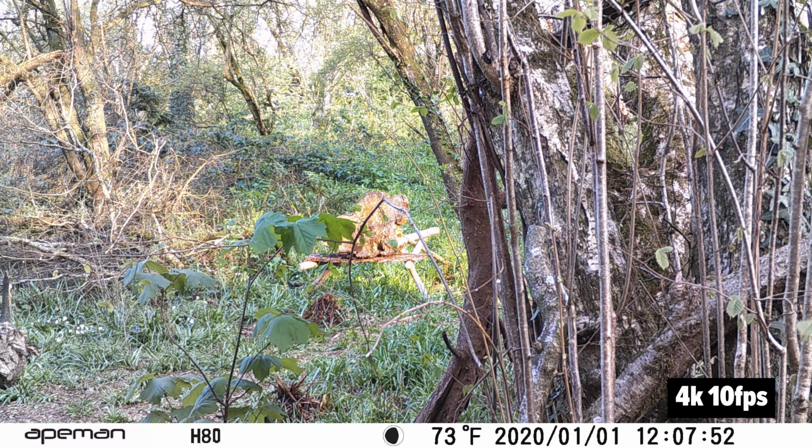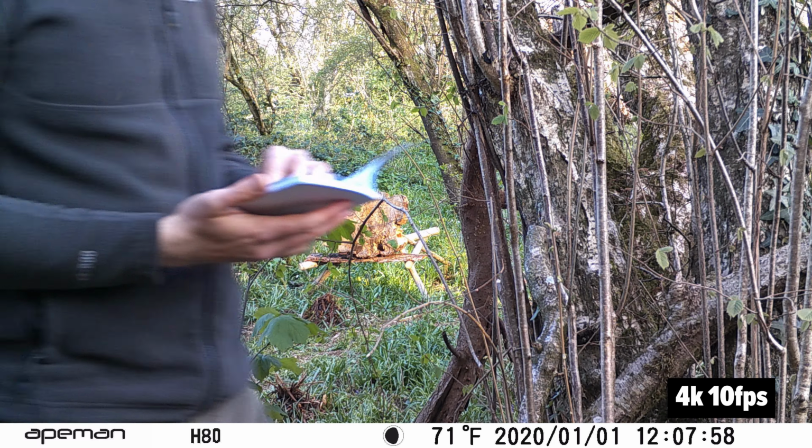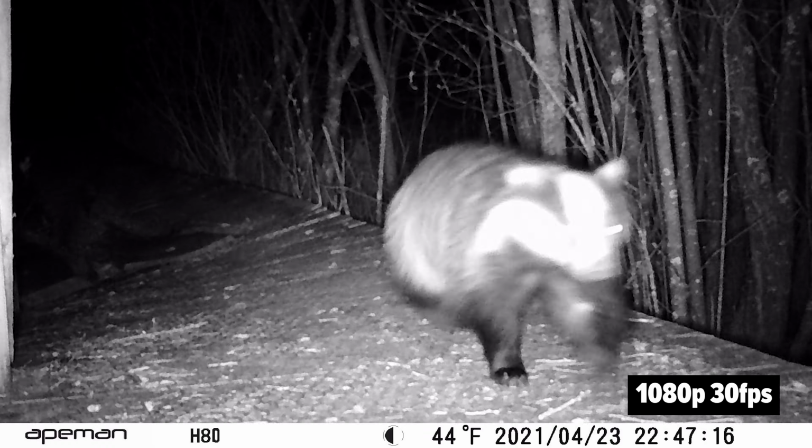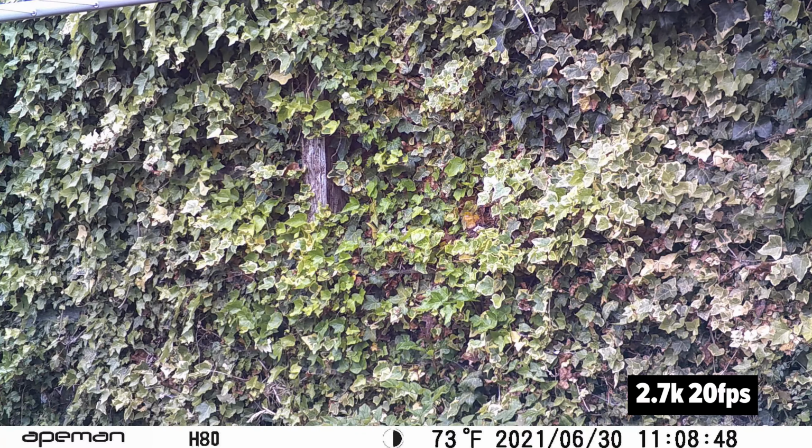Just a quick note on video quality. While this does shoot 4K, it's only at 10 frames a second, so you won't get smooth footage. You need to shoot at 1080 to get a smooth 30 frames per second. 2.7K will do 20 frames a second, which again isn't smooth, but it's smoother than 4K.